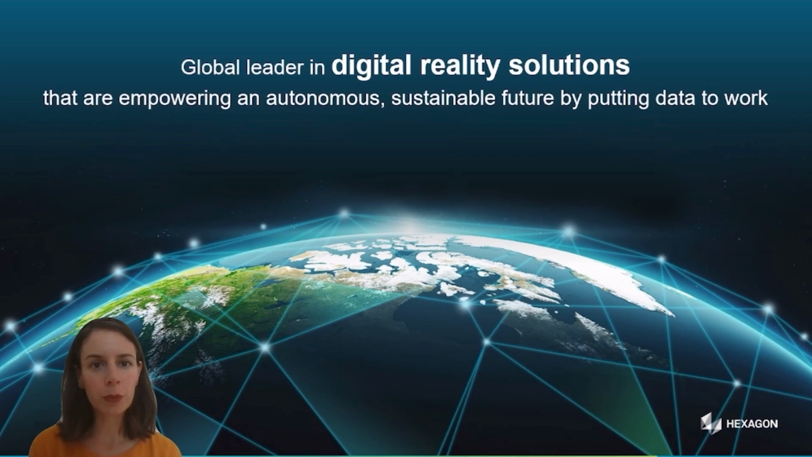Hexagon is a technology company and a global leader in digital reality solutions that are empowering an autonomous, sustainable future by putting data to work. It's our belief that sustainability requires digital realities to push the boundaries of automation through autonomy. So let's see this in more detail.